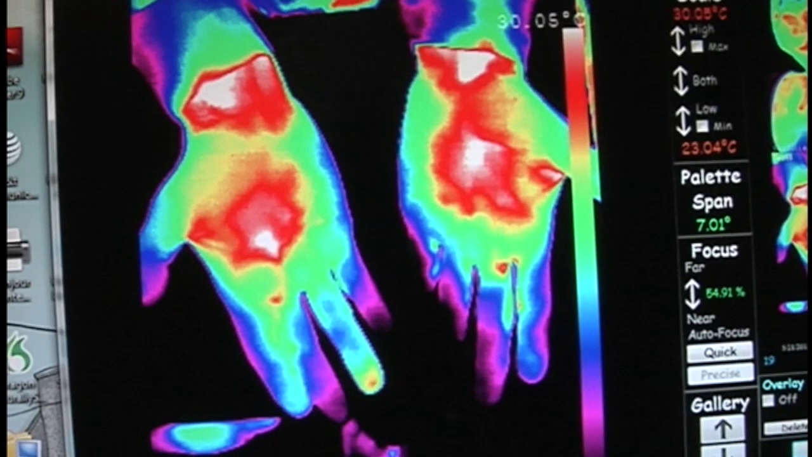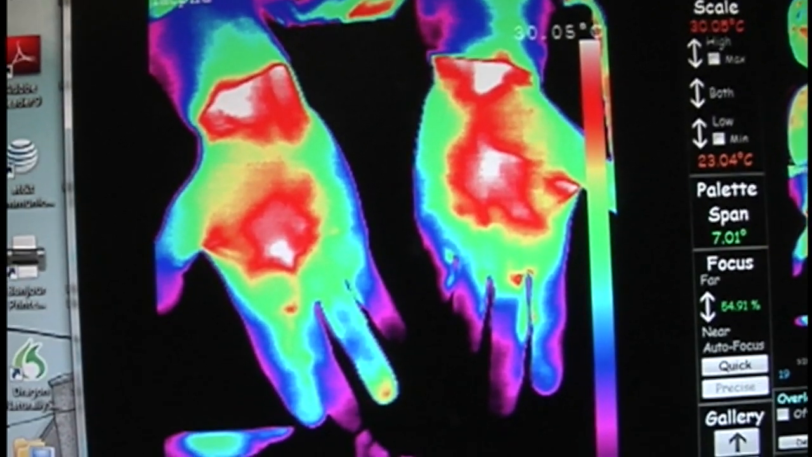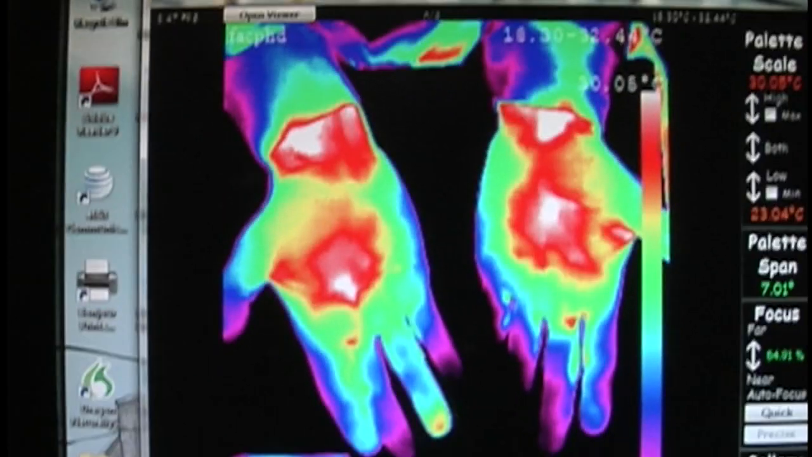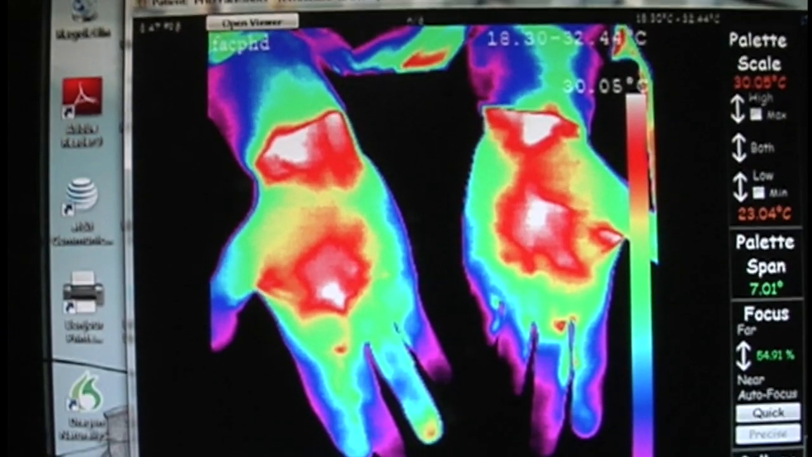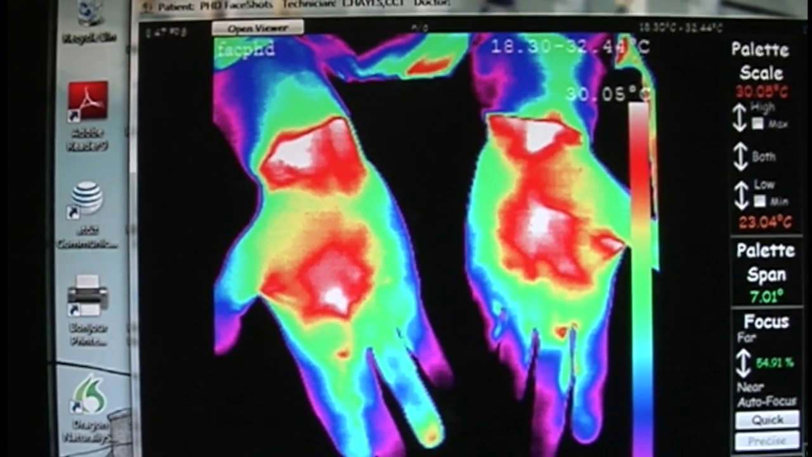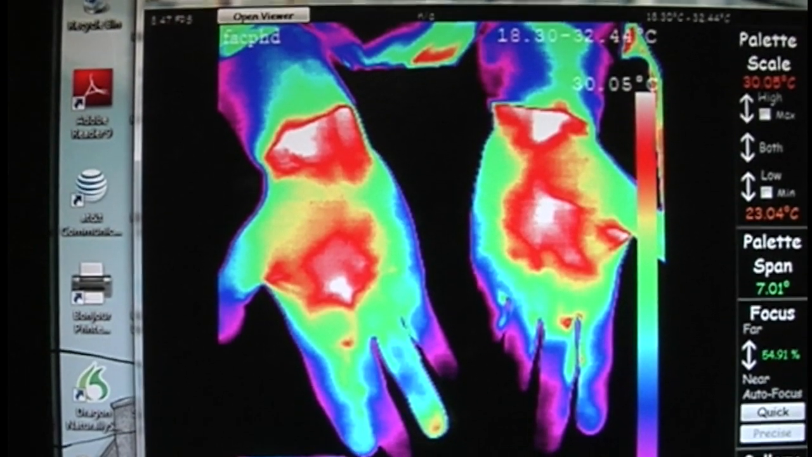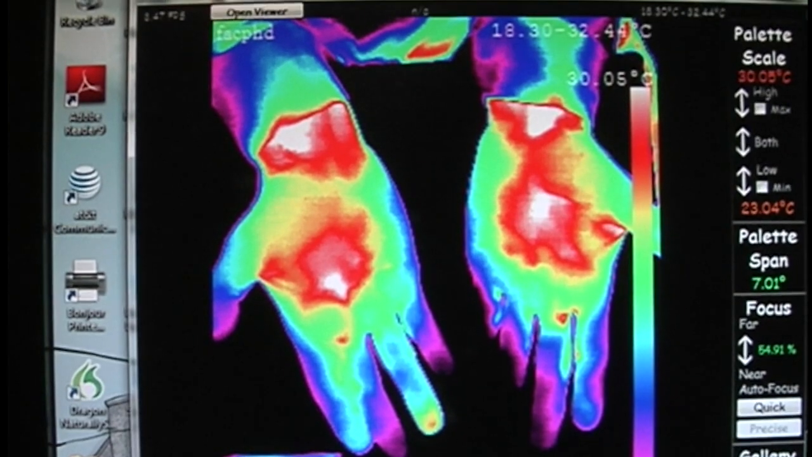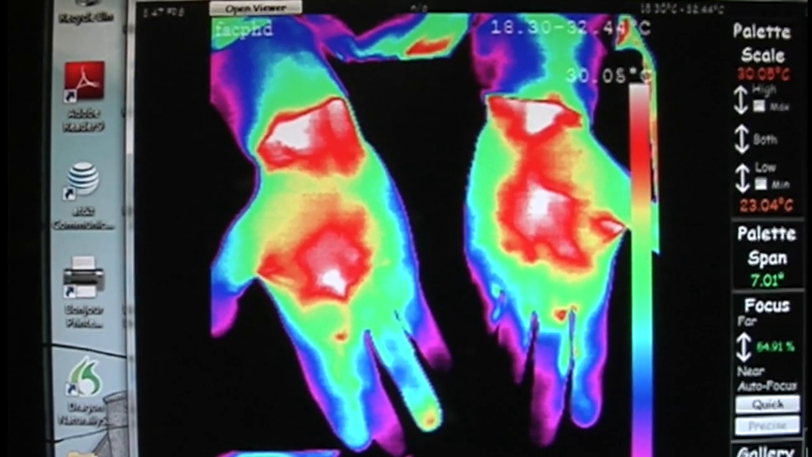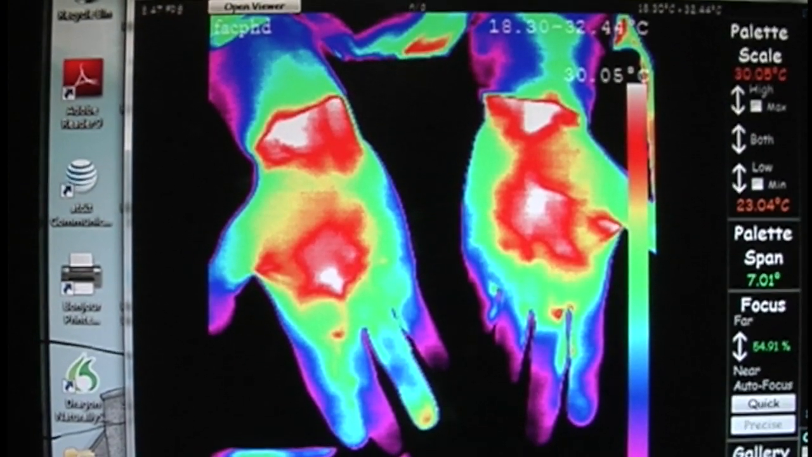The second digit on my left hand is just now starting to... You can see just overall everything looks symmetrical. You can tell that there's a lot of tugging into the palm of my hand. And the fingers, what would you say about the fingers? Overall, they're symmetrical. The only one that isn't is the fourth digit on my right hand. You can see that there's an increase in heat on the tip of that finger.